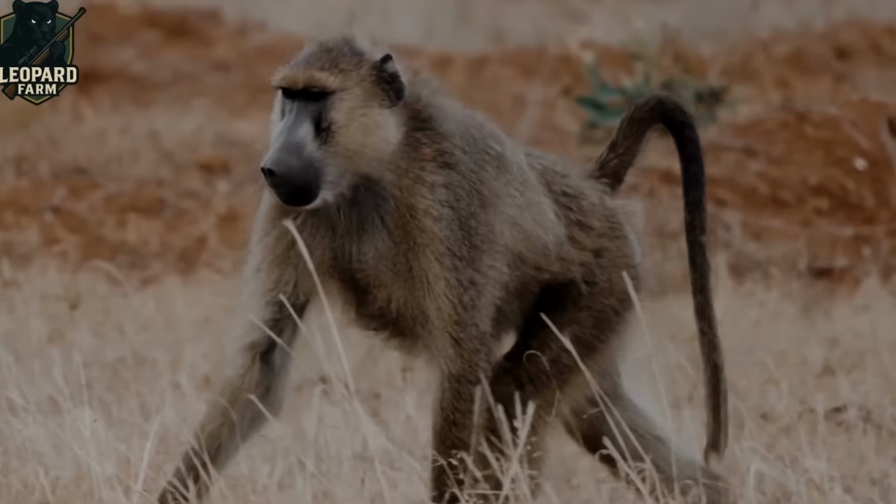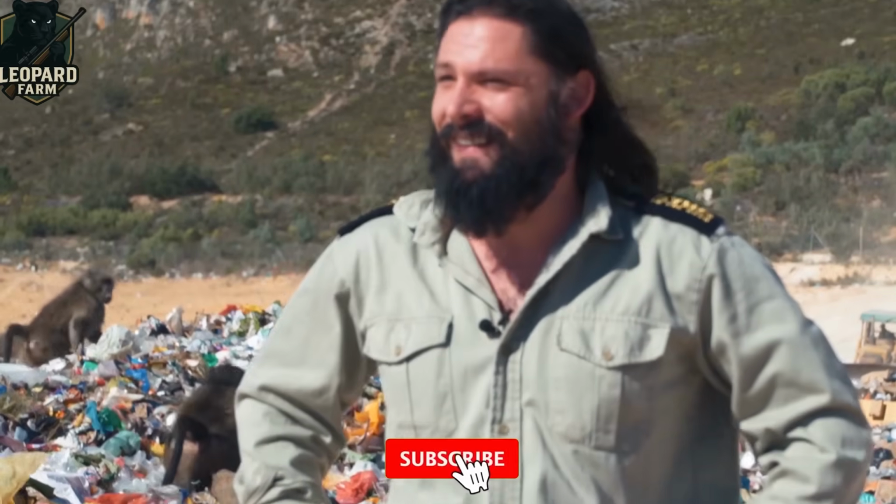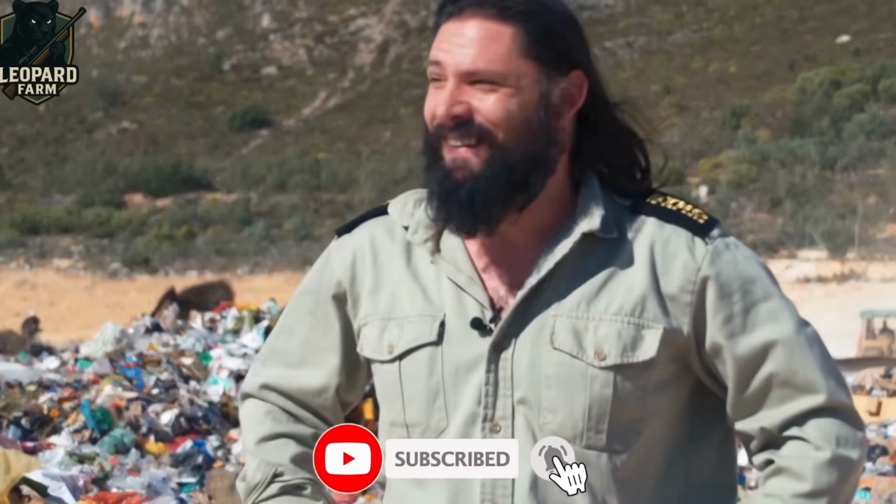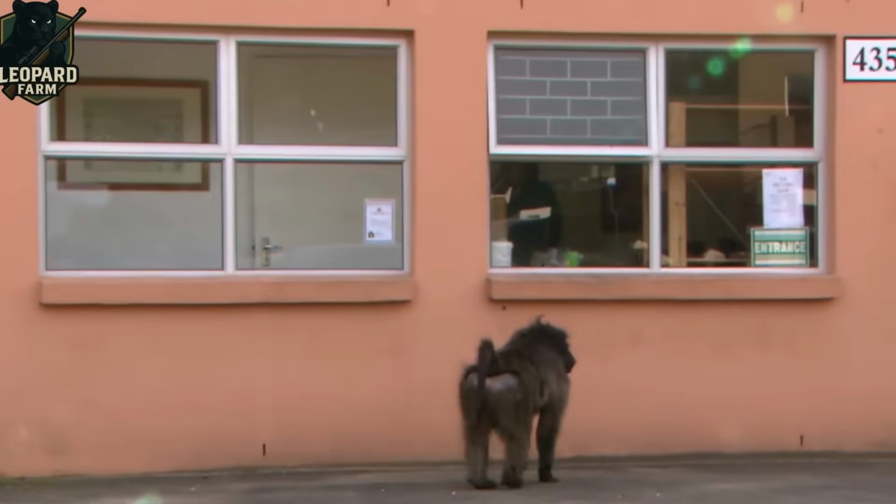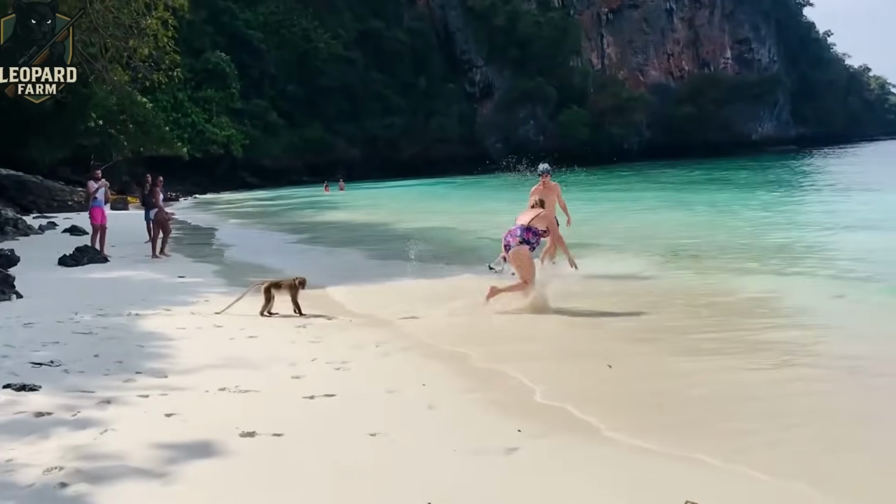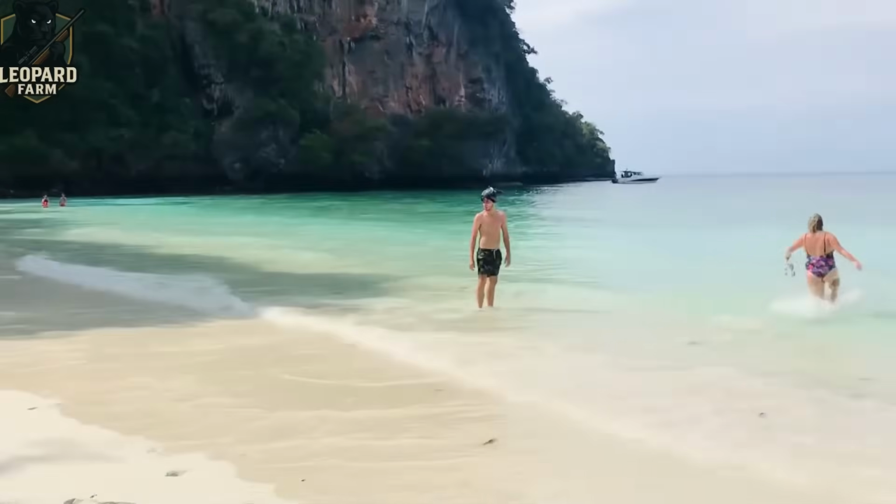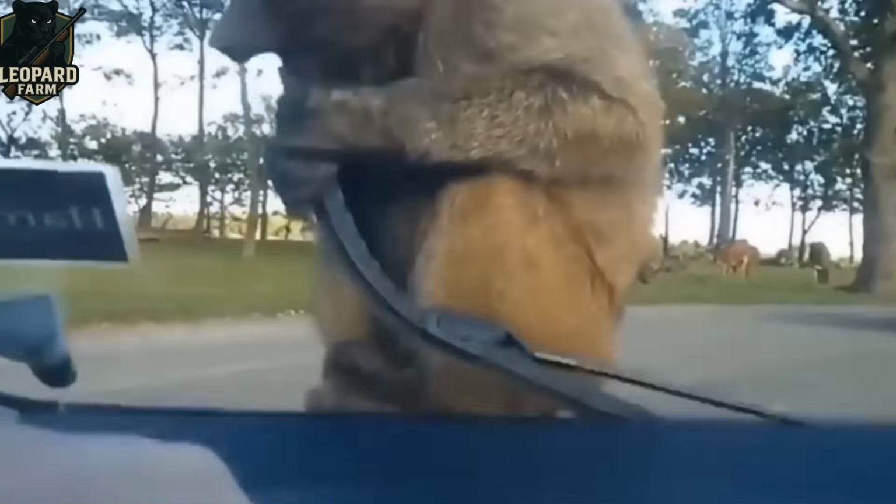Across Africa, baboons and vervet monkeys, with their near-human smarts, raid farms, plunder homes, and wreak havoc, costing farmers millions each year. In Cape Town, these bold primates invade kitchens and rummage through trash, turning quiet streets into chaos. For Tabo, the stakes are personal. A single season's raids can wipe out a third of his harvest, slashing thousands of dollars from his livelihood. Join us as we dive into this wild struggle.